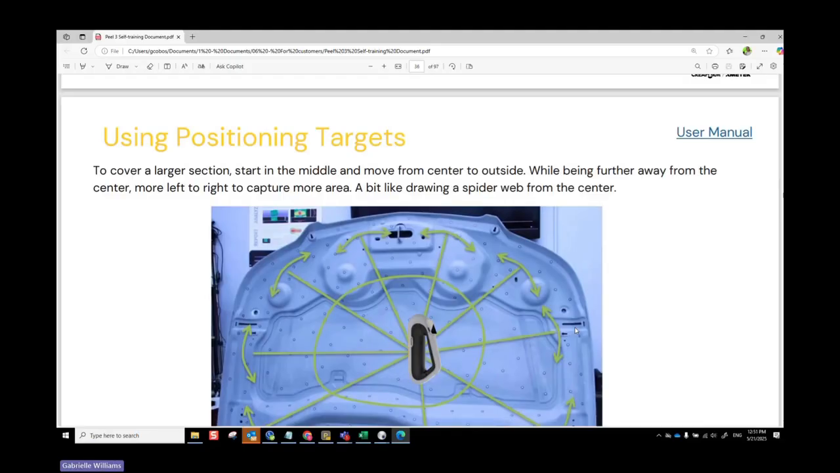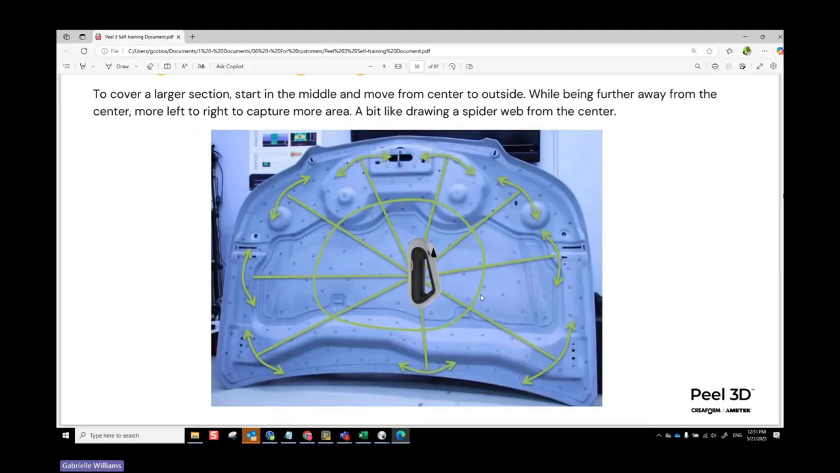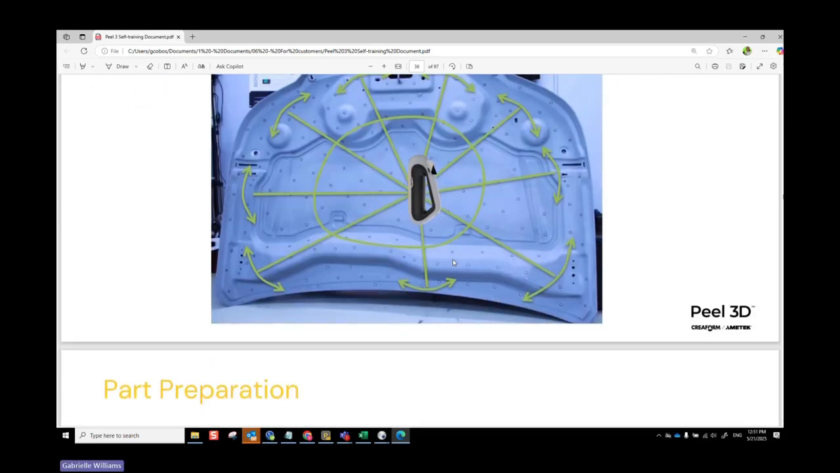Okay, then using the positioning targets, this is the best path that you want to follow. If you're scanning the hood of a car, you want to start in the middle, go out, slide side to side a little bit, and then come back to the middle. Same thing: out, side to side, in. Once you have done all of these outer extremities, then you can go around and get the rest of the other stuff. This used to be a PowerPoint and the scanner moved, so sorry, that's not there right now.